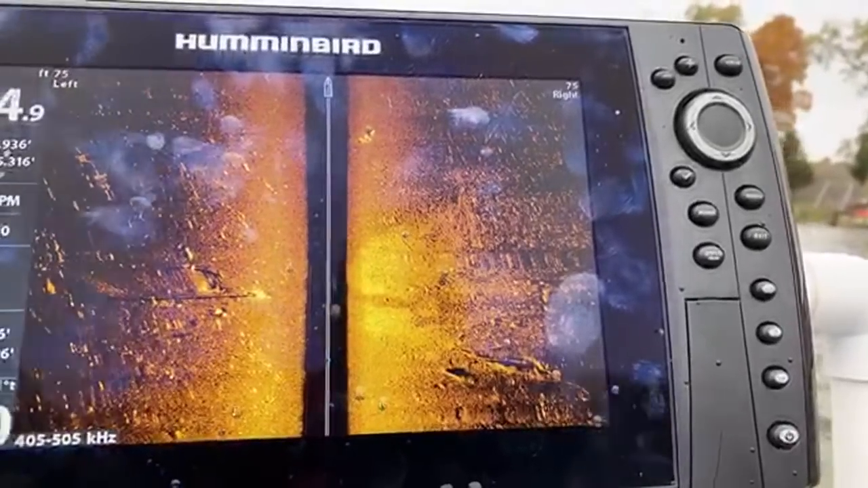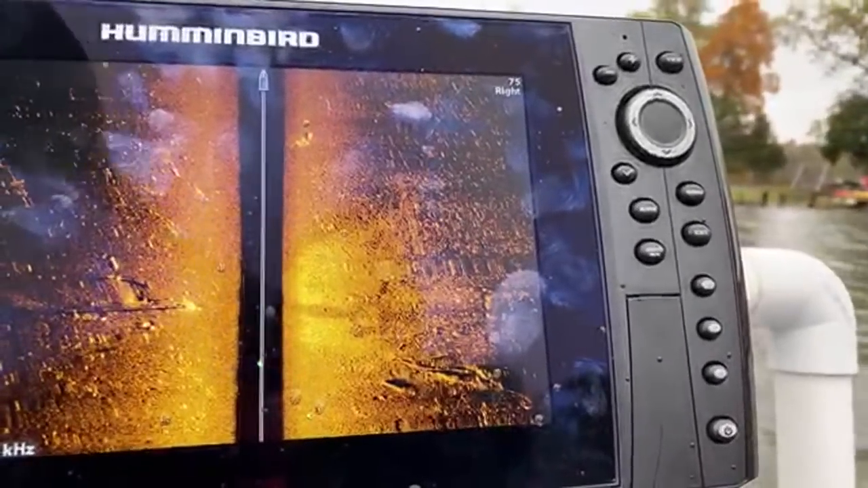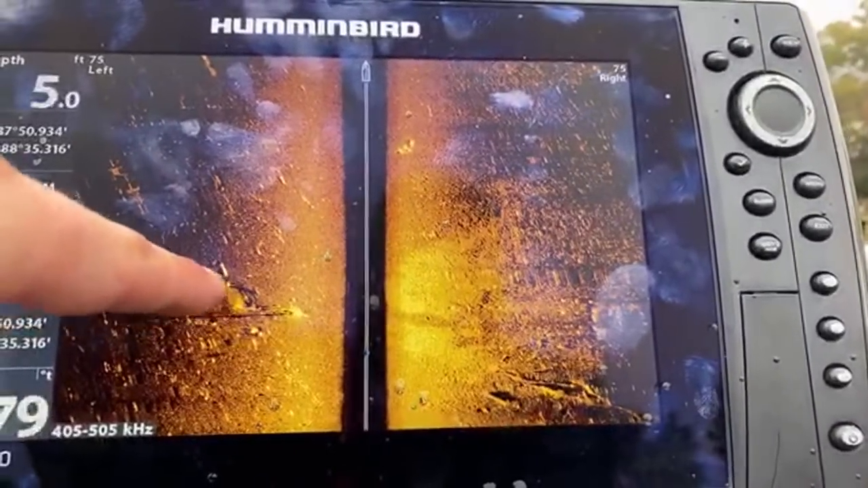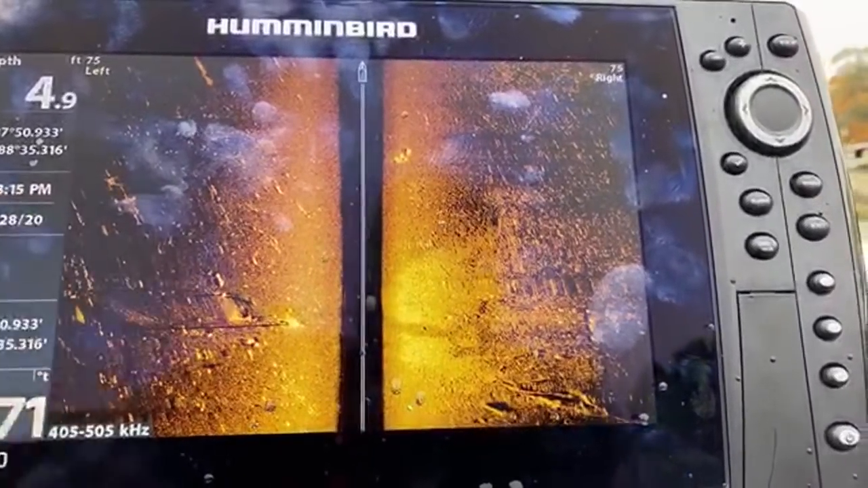So what I was trying to say is, there's a big old rock right there, and a couple trees.